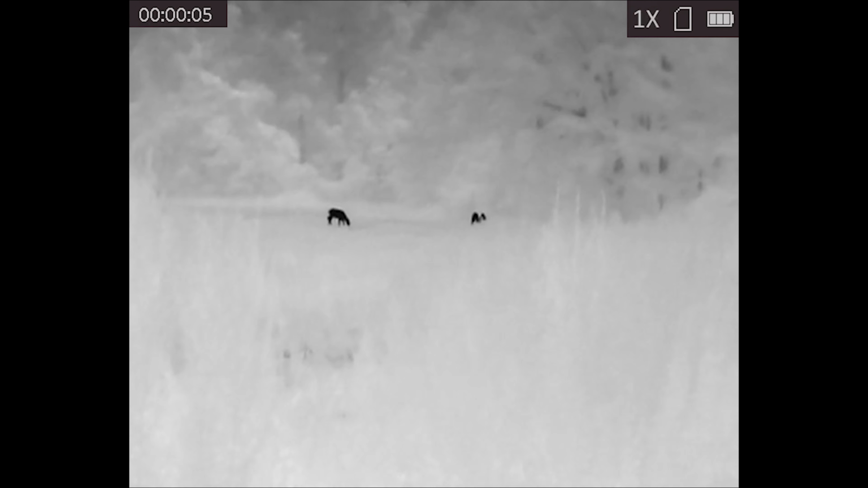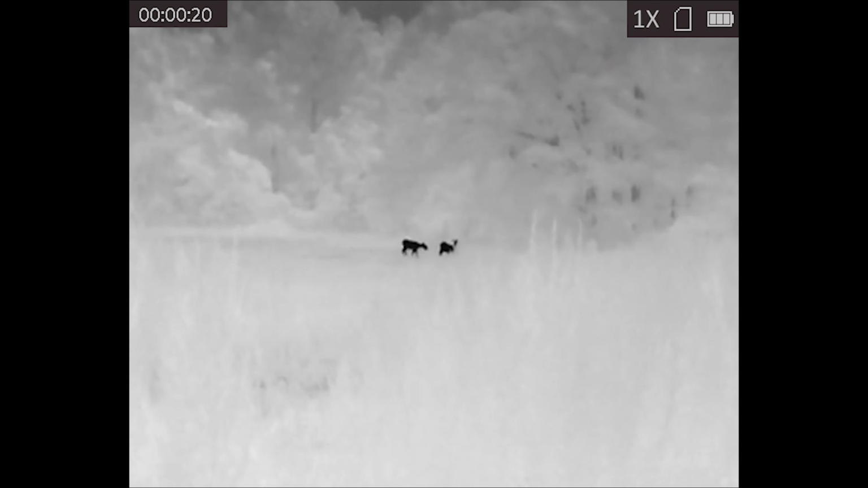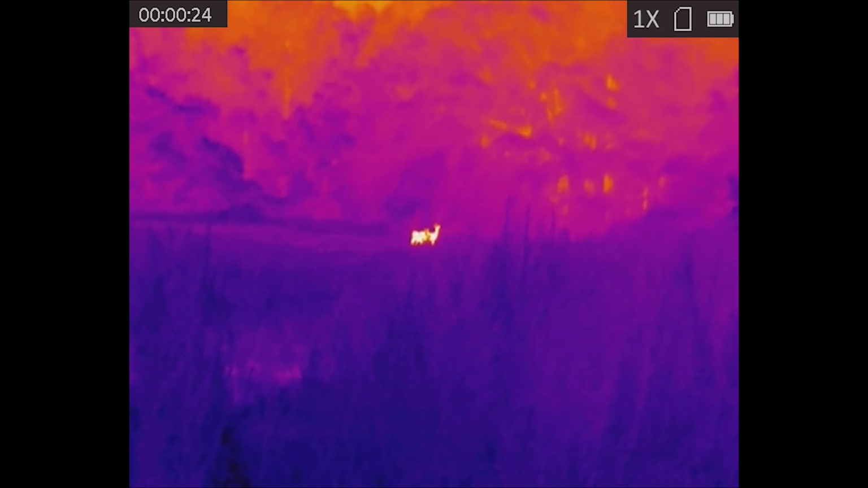Now, capabilities of these things. I forget what it is exactly off the top of my head, ID range. I had it written down, and I don't see it right now. So I'll go ahead and put it on the screen what AGM's website says that you can detect things, all right? I'd say that's pretty close to accurate, but ID range, I think, is a little less than what they put.